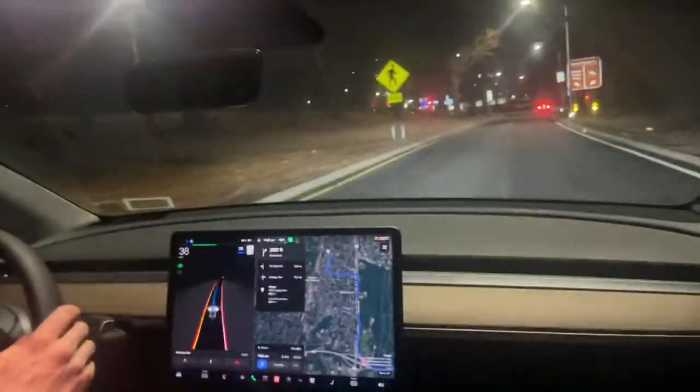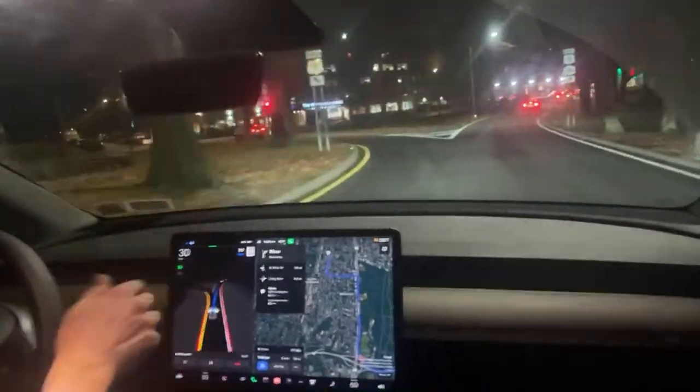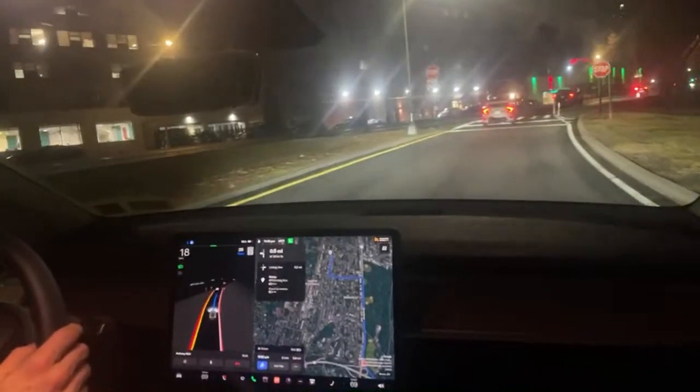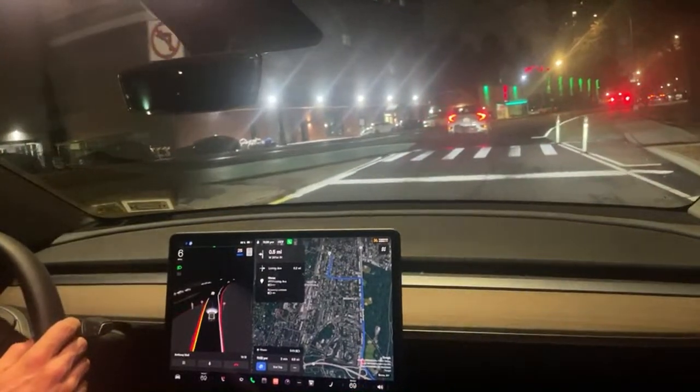All right, when we get off the highway, she starts to slow down. That's awesome. It already went to 25 miles an hour from that speed limit sign. And this is when she seems to perform really well sometimes. She looks like she's having a good run. We'll see how the rest of this finishes off.